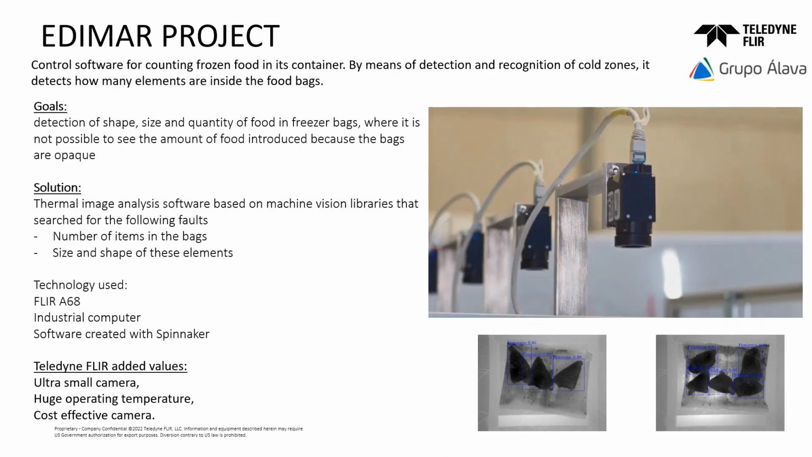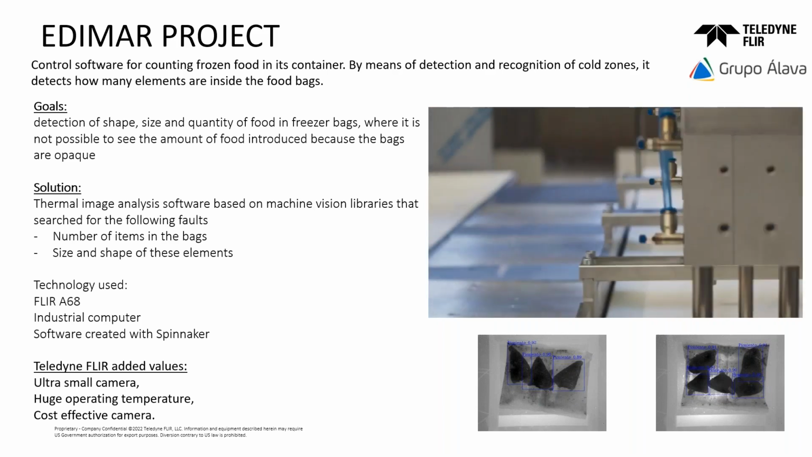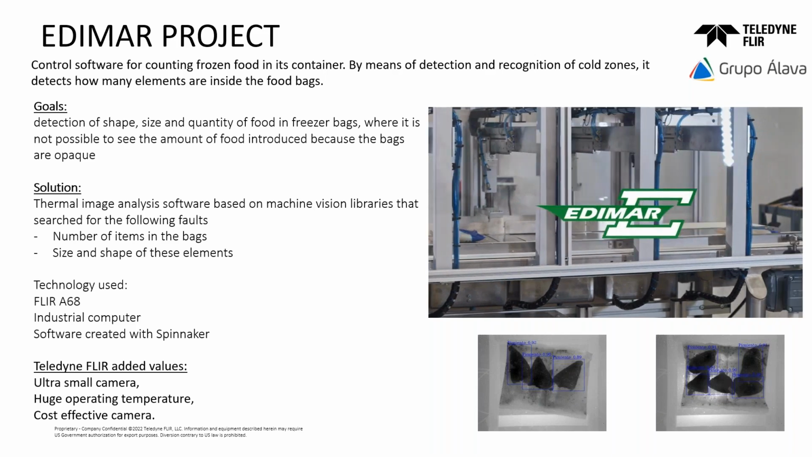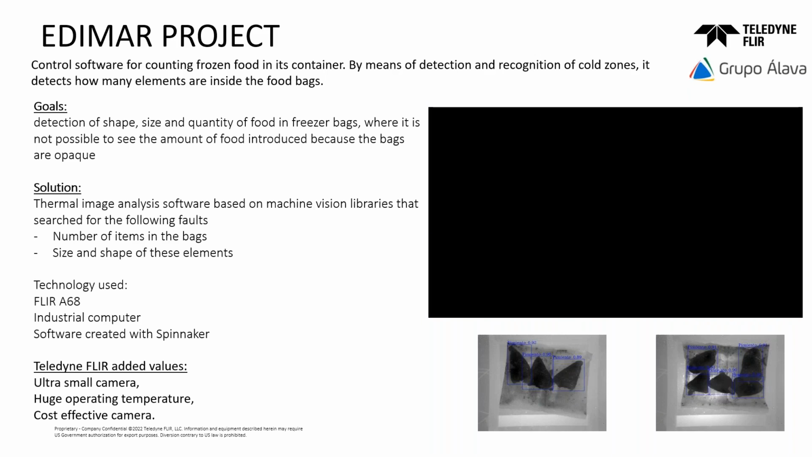Another thing is the cost, because at the end, the final machine needs to be as competitive as possible in terms of economic cost. So this is why we use Flir.